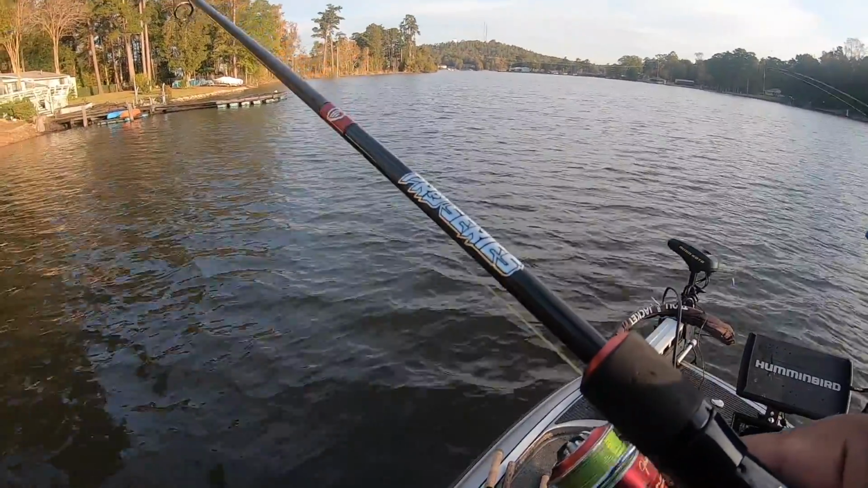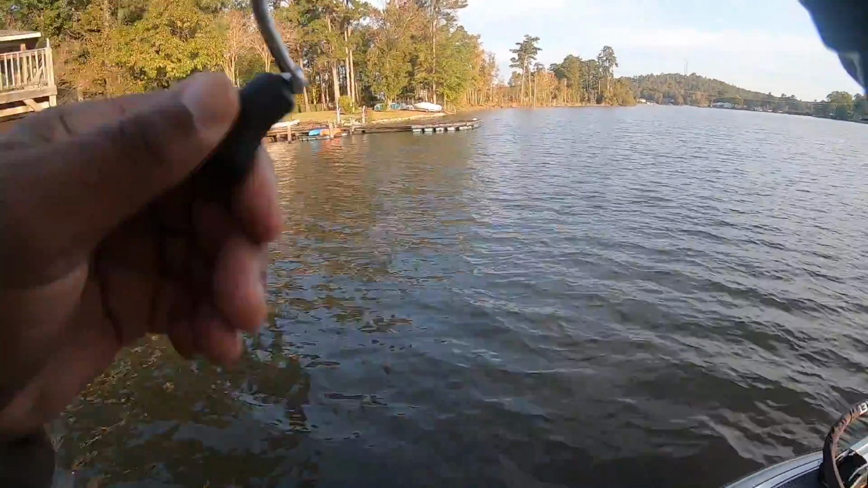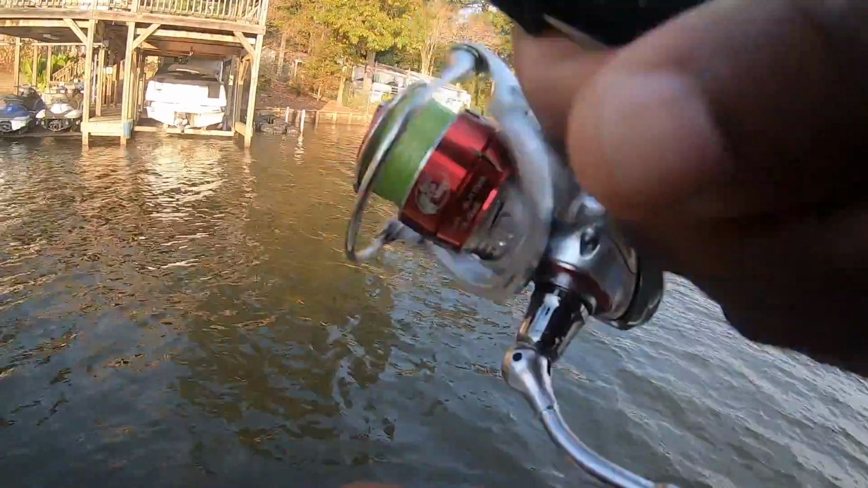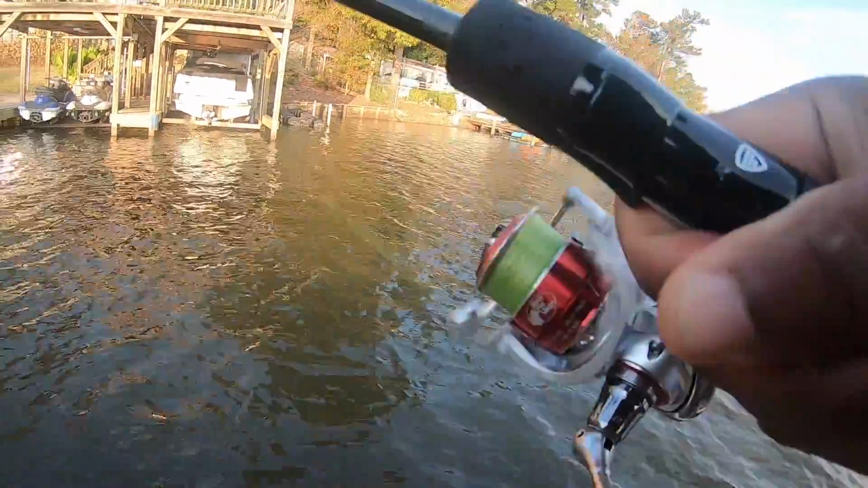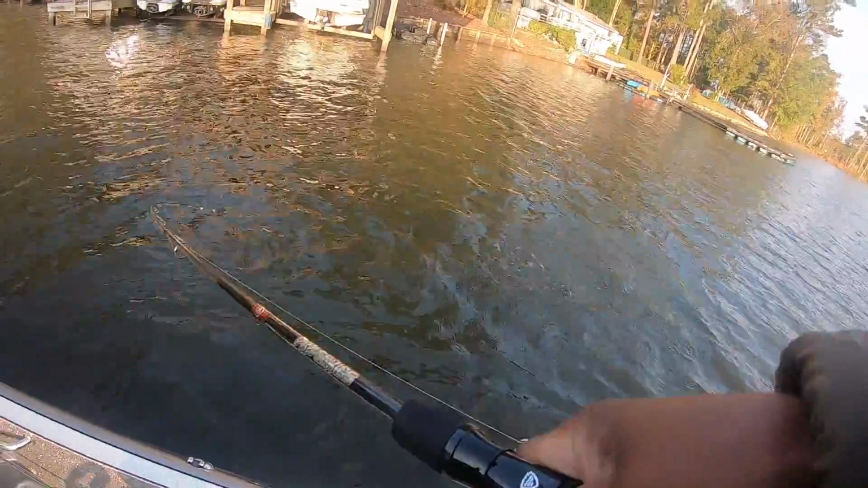Dang. Missed him? There we go. Got him. He was over there off to the side. That's a big one. You need a net? No. Where'd you throw? I threw over there. There's some brush over there too. Now I know this because I got snagged in it earlier.